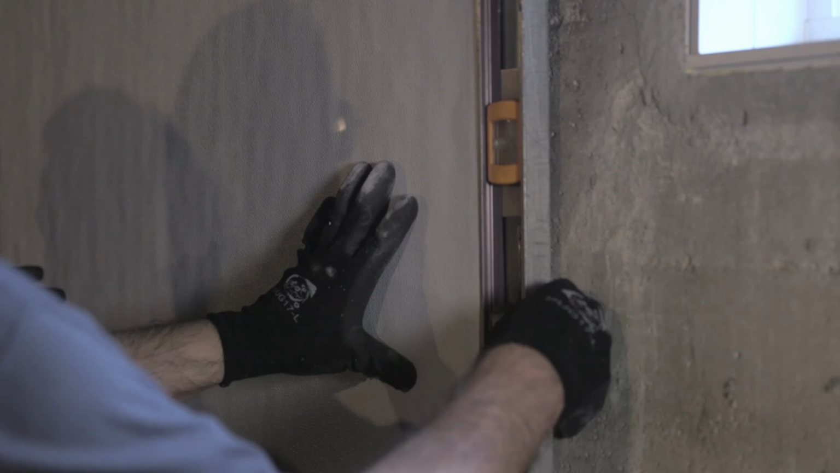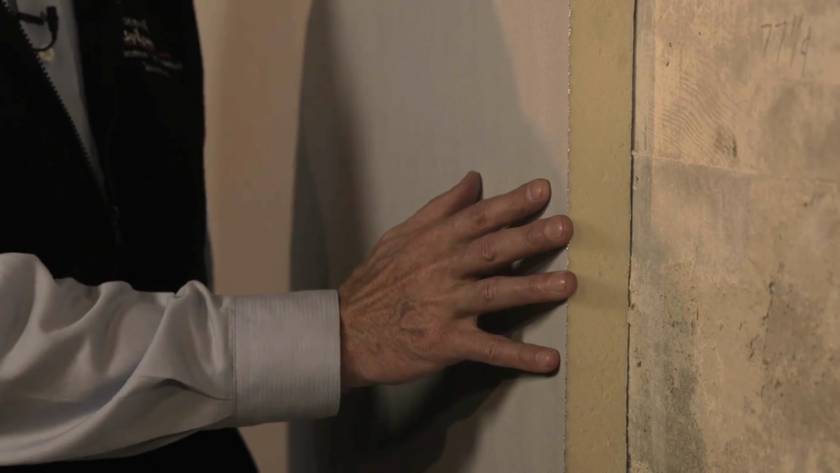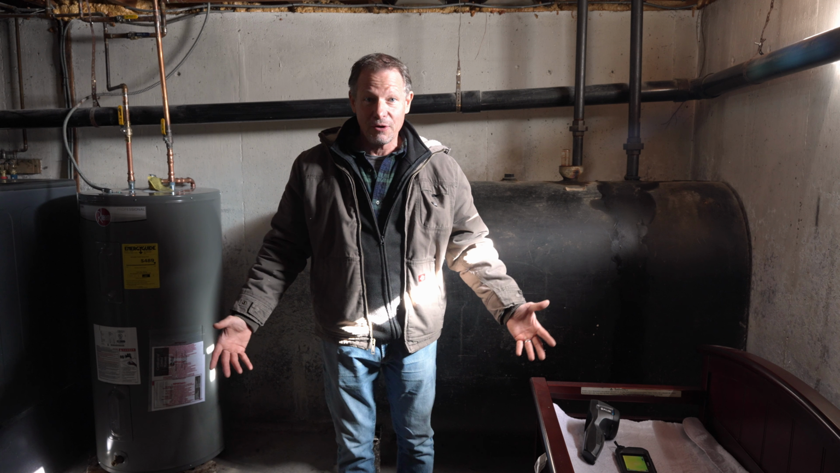Basement wall insulation is one of those things that pays for itself because it's going to save on your heating cost year over year over year over year, and you're going to have the insulation paid for and more. So it's a very smart investment in addition to making your house more comfortable.